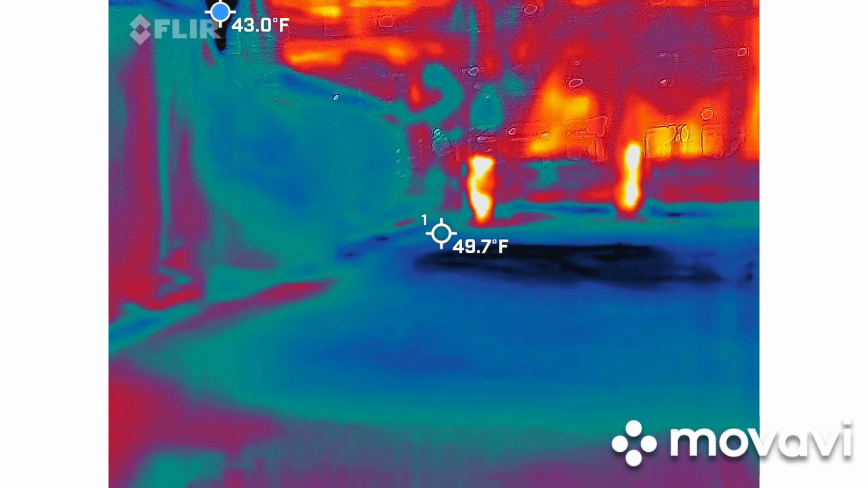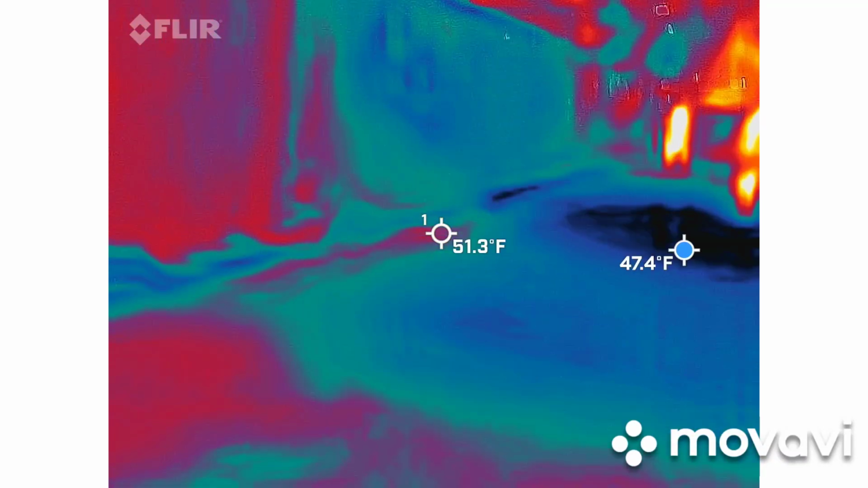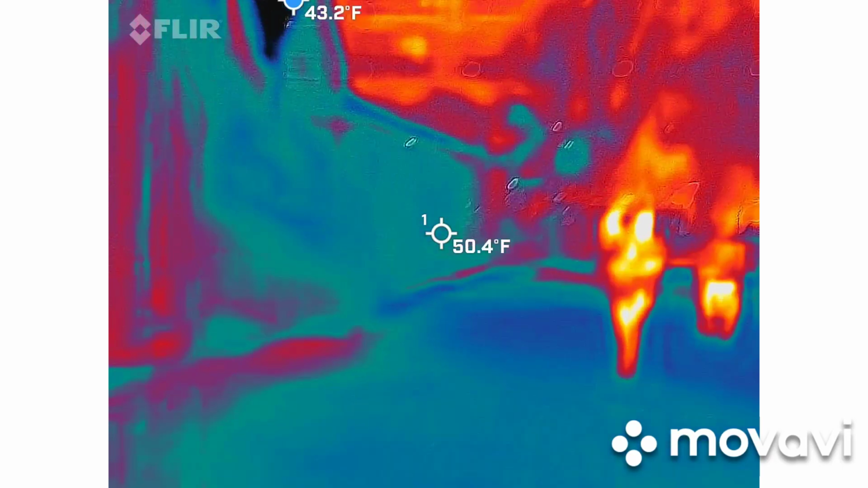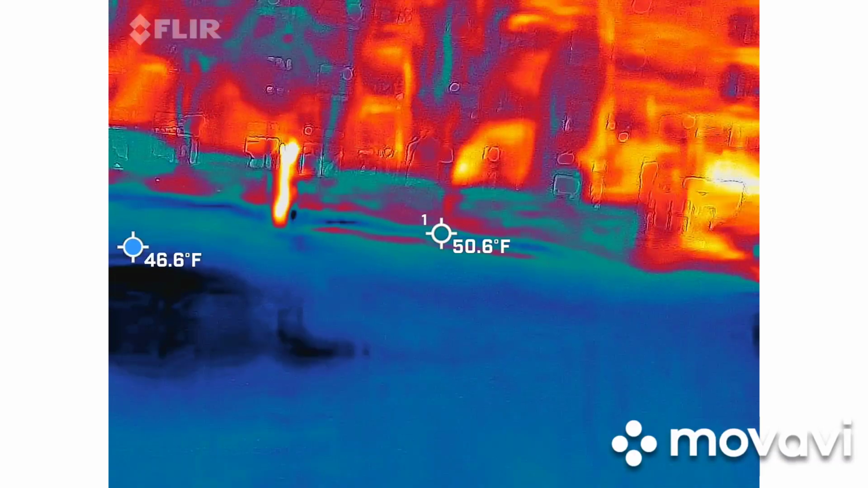Is that the right default color? Yep. Yeah, you have to really go into the settings to be able to change the color of it. Like I have it set a certain way, just so you guys can see it better. I heard Mary twice. Mary?